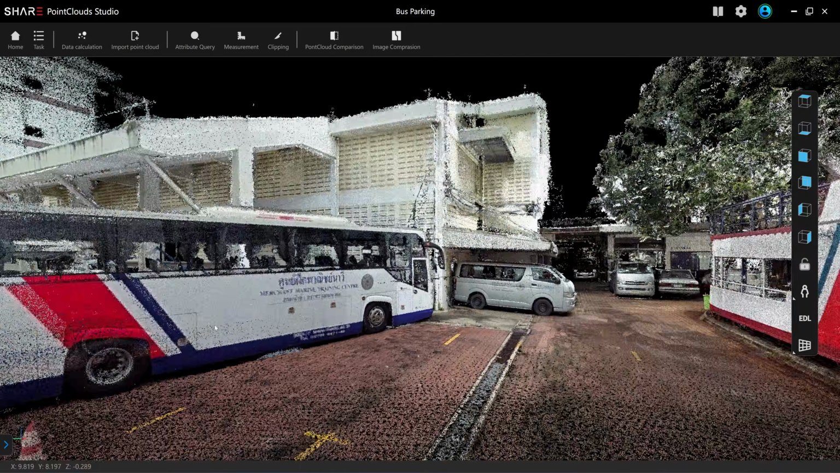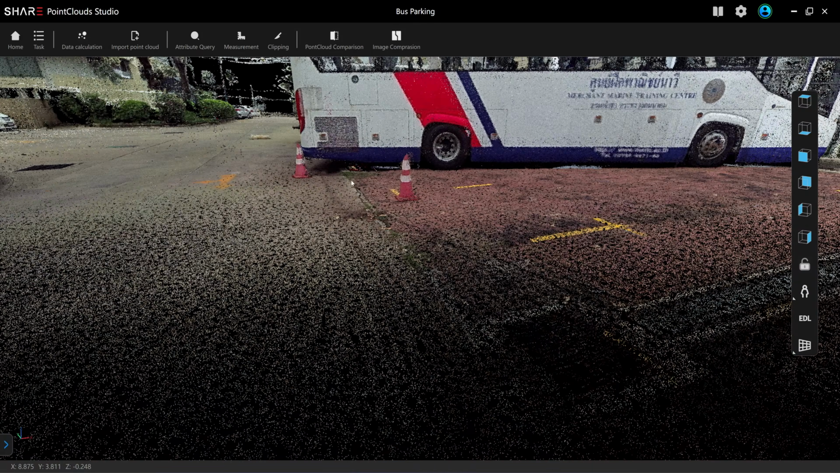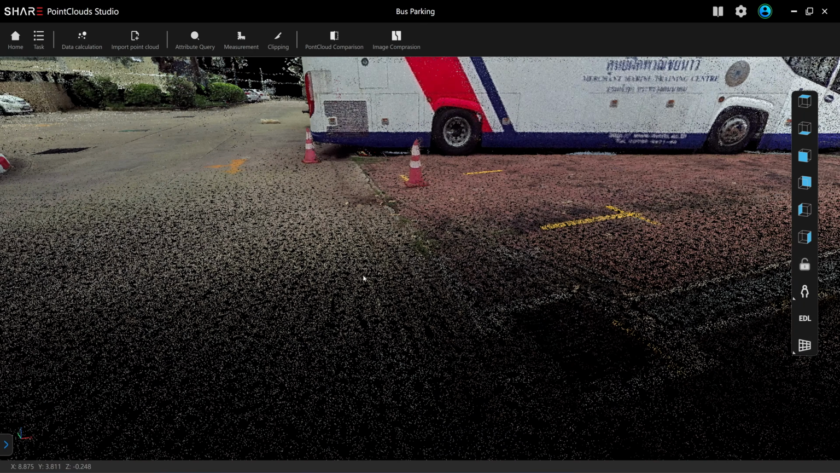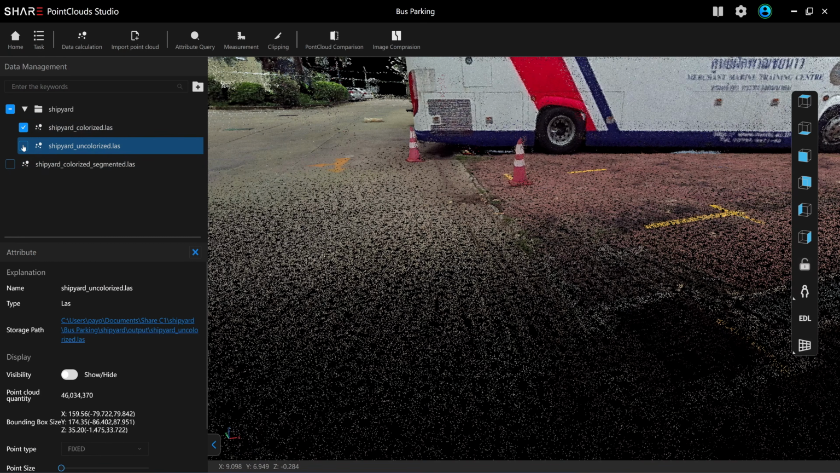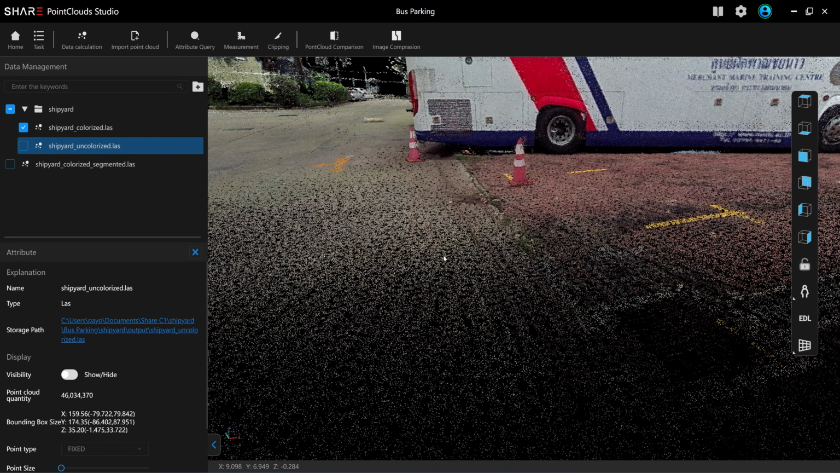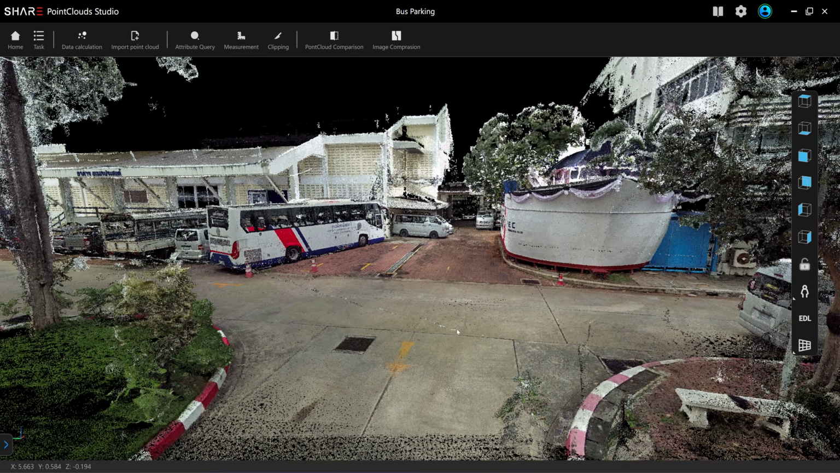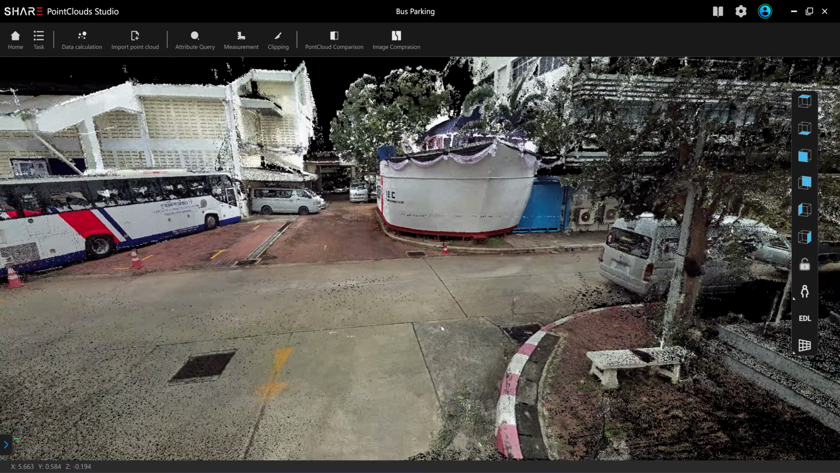Most important, my customer wants the canopy to be extended to this line. So if I use the non-color version, I wouldn't be able to see any lines here, the joint on the road pavement. But if I use the color version, I can see this. So I'm very happy with the result of the scan.